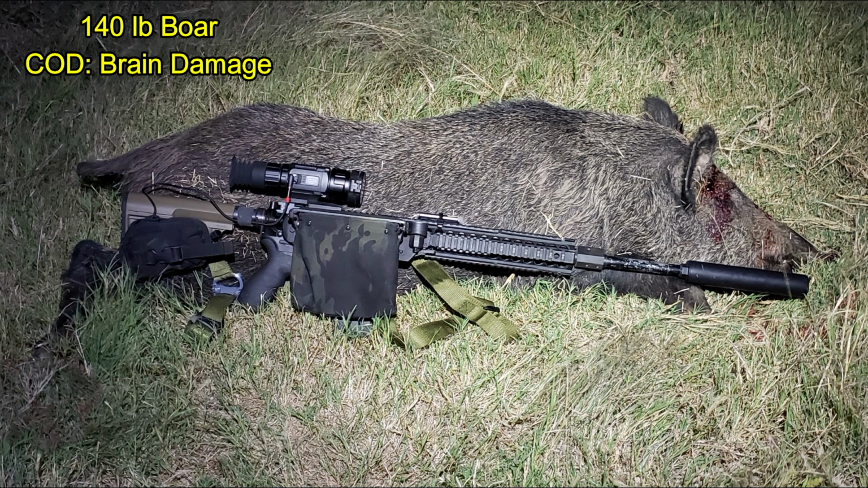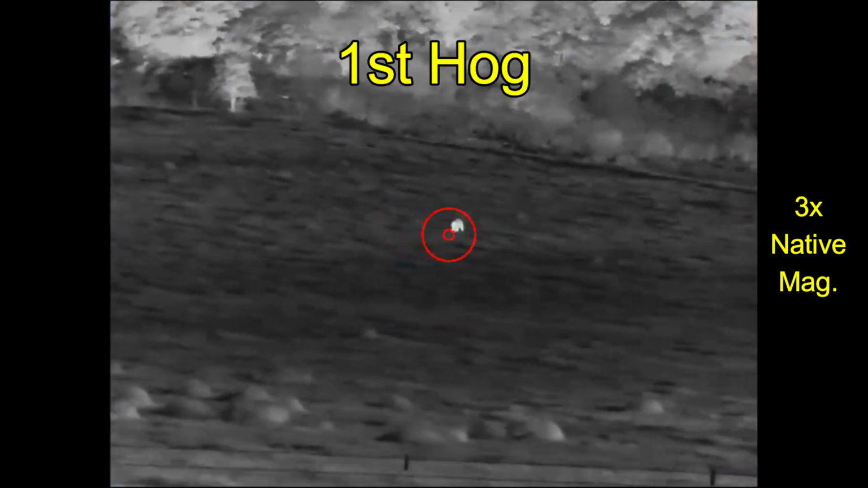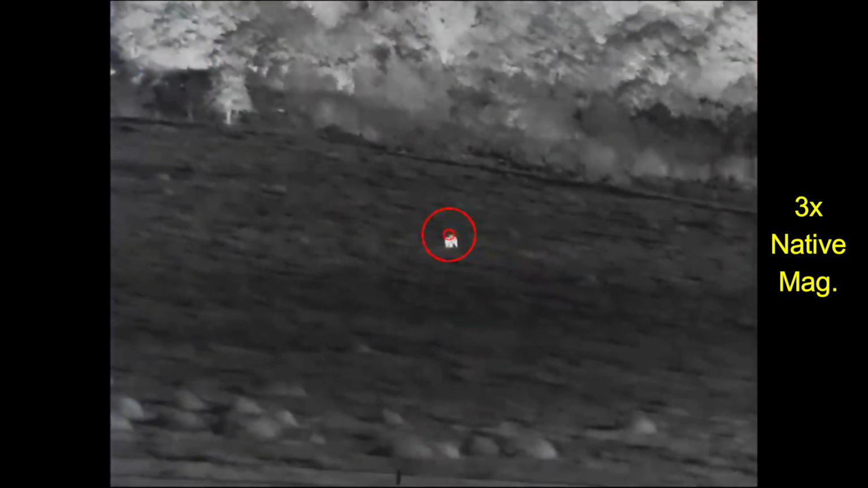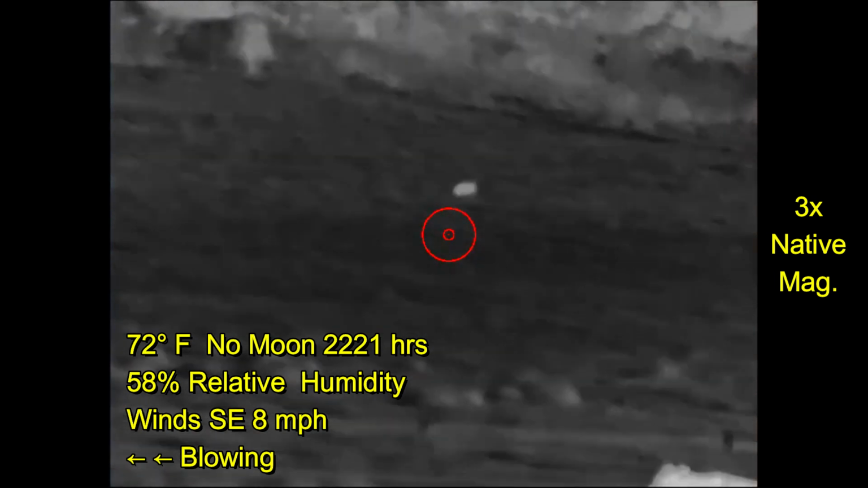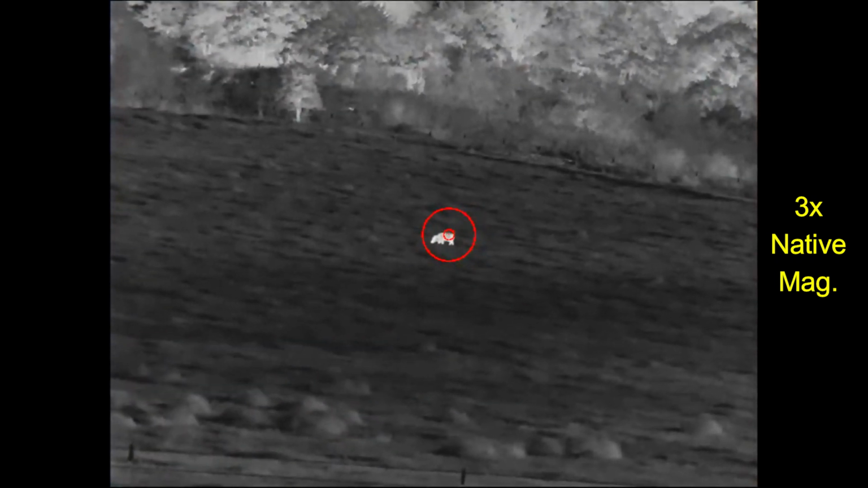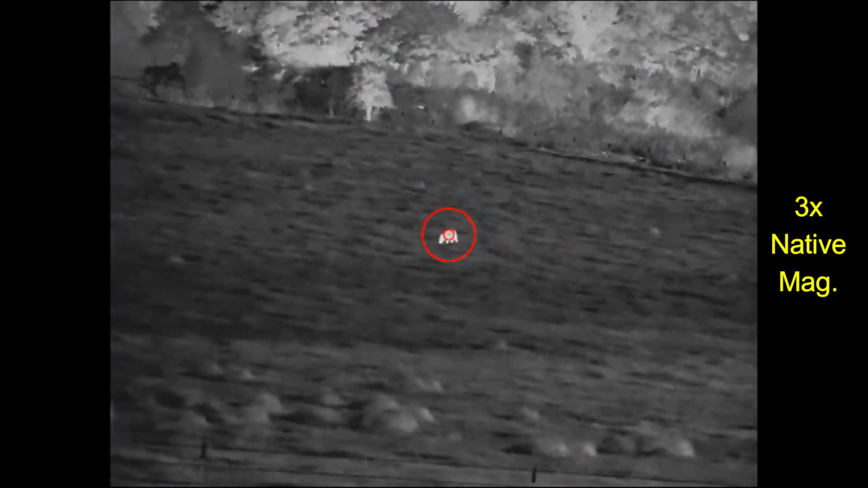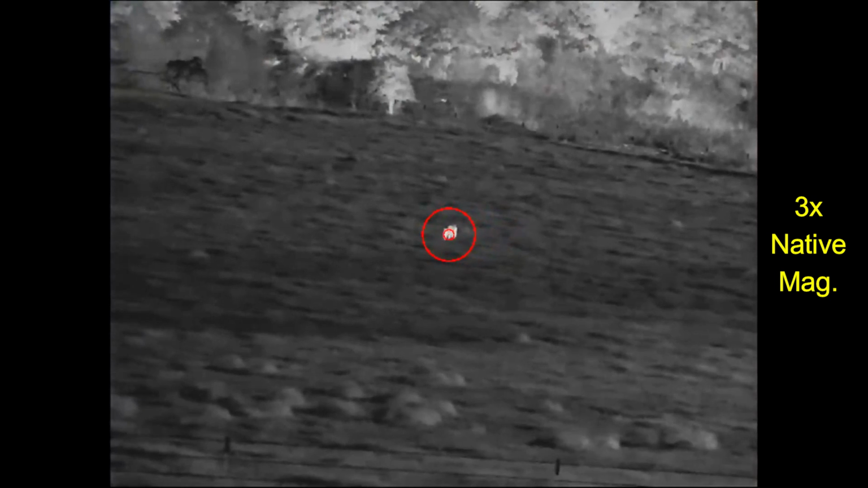This hog turned out to be a 140-pound boar, and the cause of death? Brain damage. Now we're going to go back in time about 30 or 40 minutes to the first hog. I made my trek across the field. The wind is blowing from right to left. It's blowing pretty good. And the hog's out there at a pretty good distance, but I don't have a gate nearby to cross in order to get to the hog.